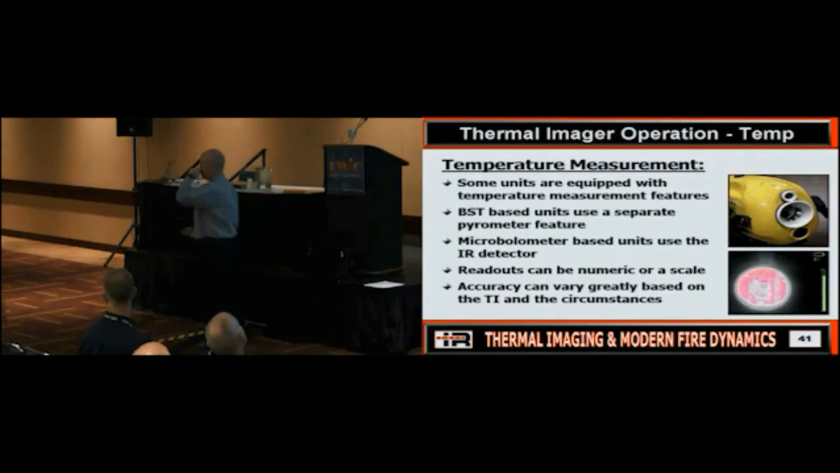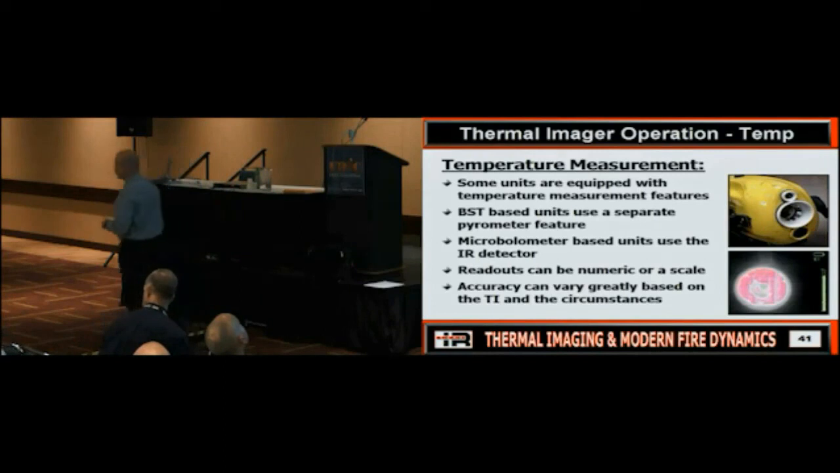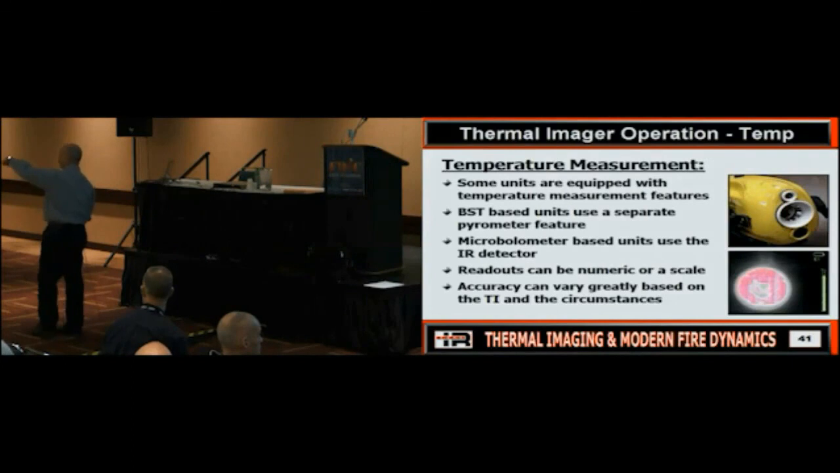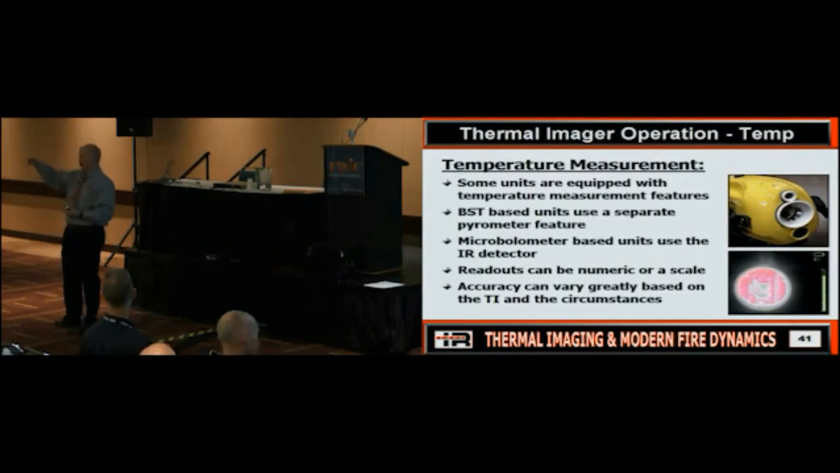Question? I thought with the thermal throttles, they're offering that again, like Roller is offering that. It's different because it's now on a microbolometer, not on a BST. What that feature does is it allows you to tell it to start adding color at a certain point. So if you've got like a T3 or T4 with what they call a thermal throttle, that allows you to adjust the point at which it starts adding color. So that's a different type of feature on a microbolometer versus the thermal throttle on the BST. So is everybody good? Difference in temperature, difference in features. Does that make sense? Get your question?